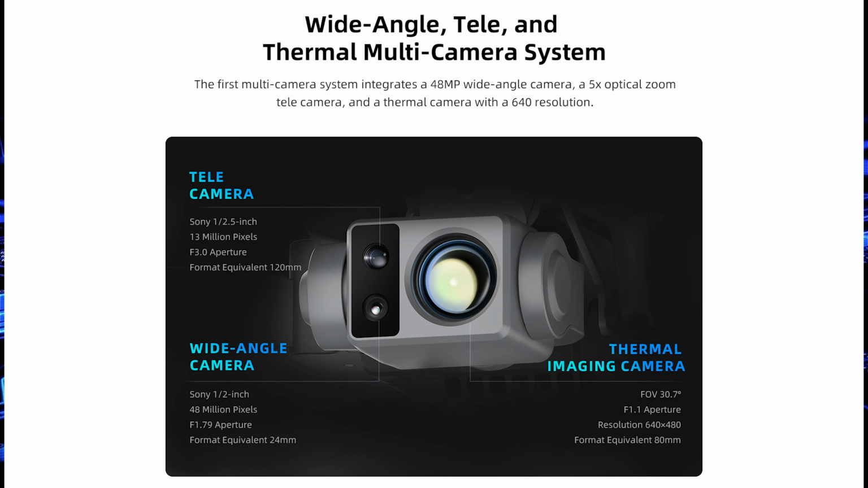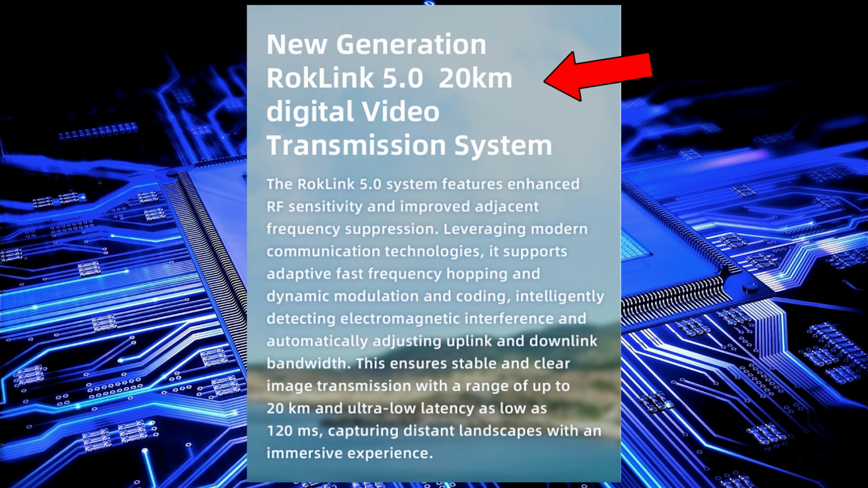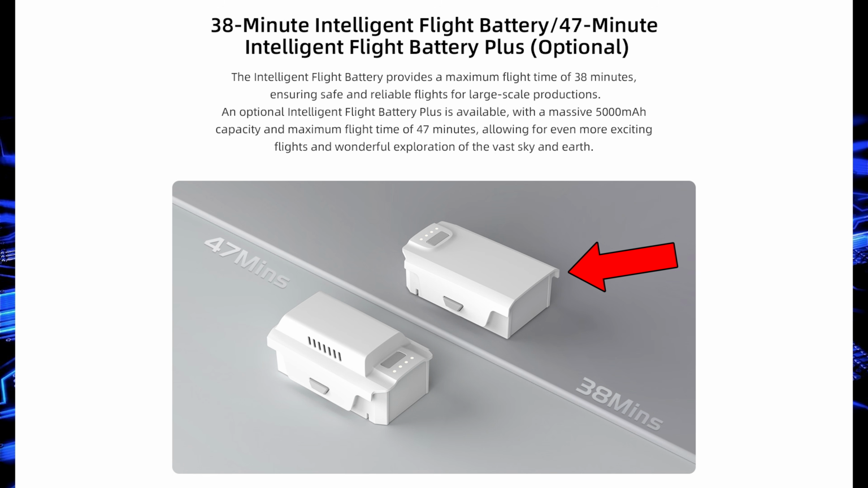The camera system is made of 3 cameras, 2 visible light and 1 thermal imager. The 2 visible light cameras are one telephoto, a Sony 13 megapixel, and a 48 megapixel wide-angle camera. And finally, the thermal camera is 640 by 480 resolution with a field of view of 30.7 degrees. Very good. There is also a lower resolution one at 384 by 288, but we are not going to talk about that right now. The transmission range is an amazing 20 km, of course in ideal circumstances. Available with 2 battery options, one 38 minutes and one 47 minutes. In this video we are using the 47 minutes, the Flight Battery Plus.